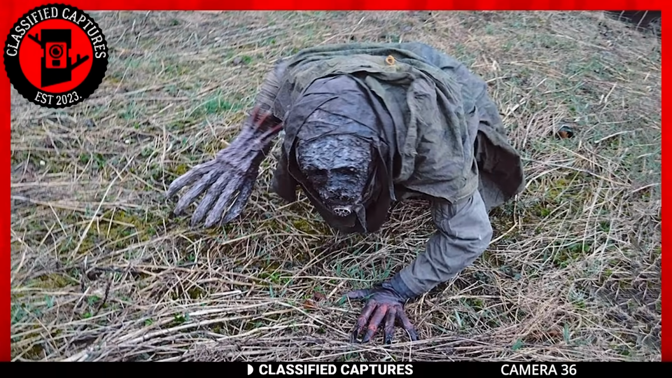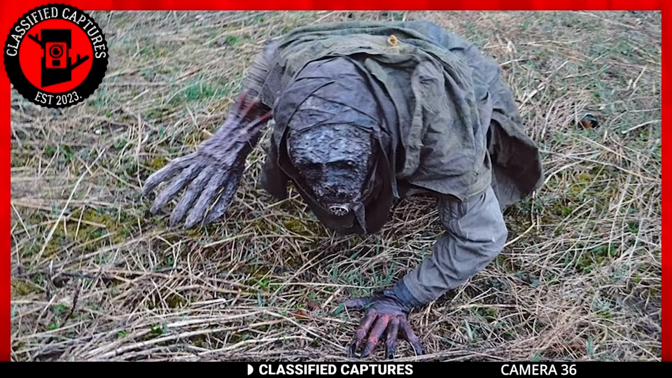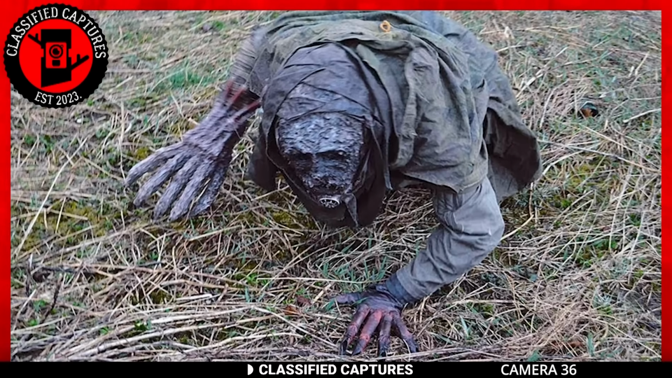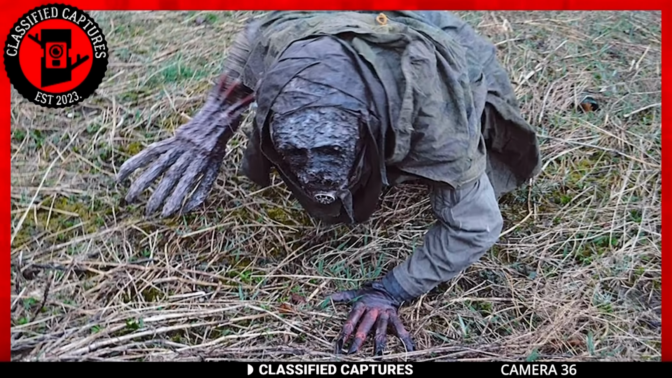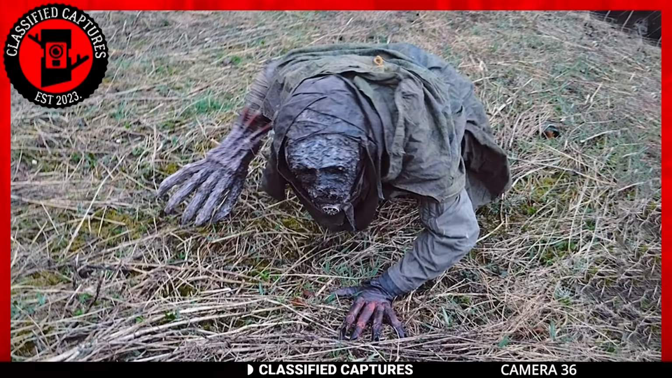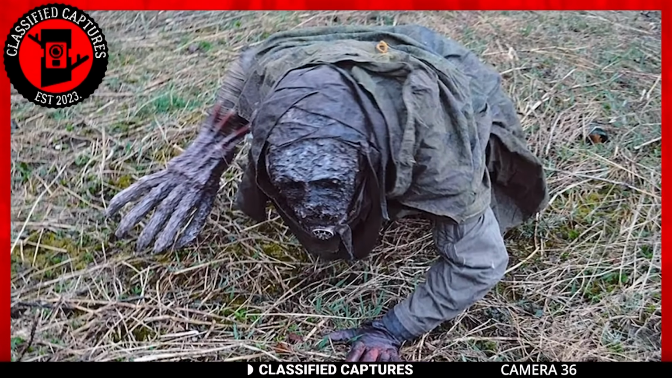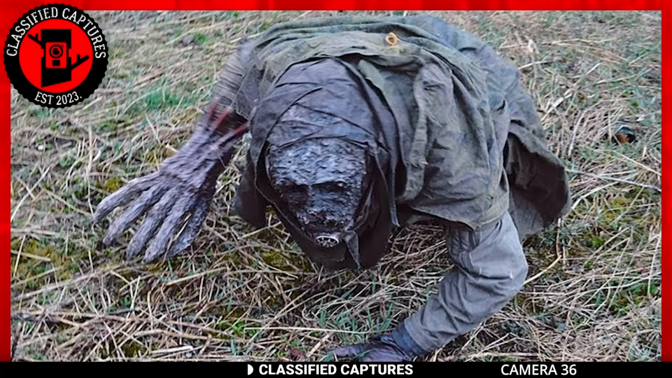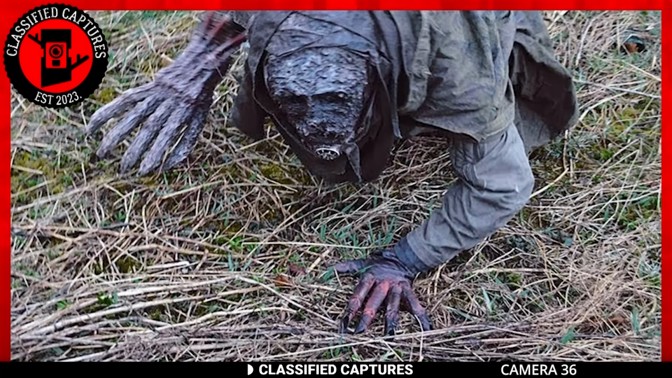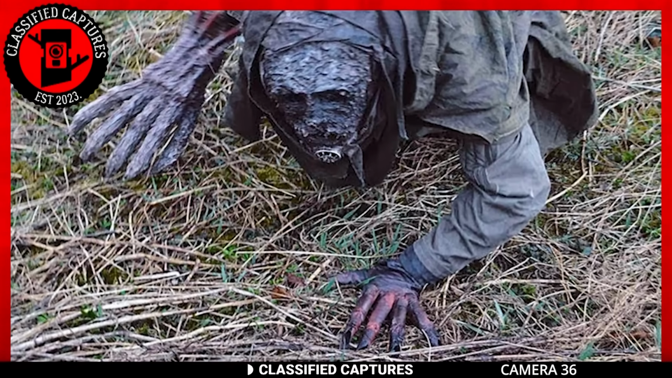Well, we've certainly stumbled upon something that's a head-scratcher. In the world of Trailcam mysteries, this one's a real enigma. Picture this: a vast open field, and in the middle of it all stands a creature that's, well, peculiar to say the least. This oddity is a sight to behold. It's covered in what seems like tattered rags from head to toe. Its skin appears burnt, giving it an eerie and unsettling appearance. Take a look at those fingers, claw-like and asymmetrical, with one seemingly larger than the other. It's safe to say this is no ordinary sighting.